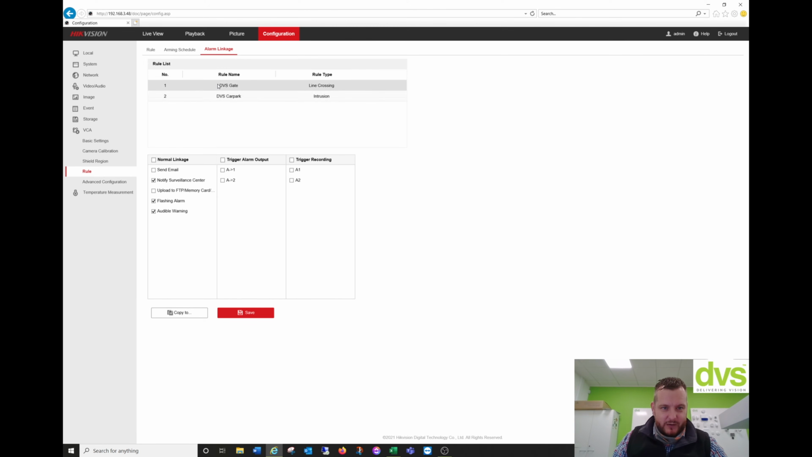So for instance, for the line crossing, we could do send email, click save, type the emails in, the email in the network and the email. Every time that activation comes through, it also comes through to your phone, software plus email, and you've got the visual representation of it. Let's untick that because we'll get bombarded. But very simple to set up. Hopefully this nice little video shows you how easy this is to set up and how accurate it is, even after a couple of minutes.